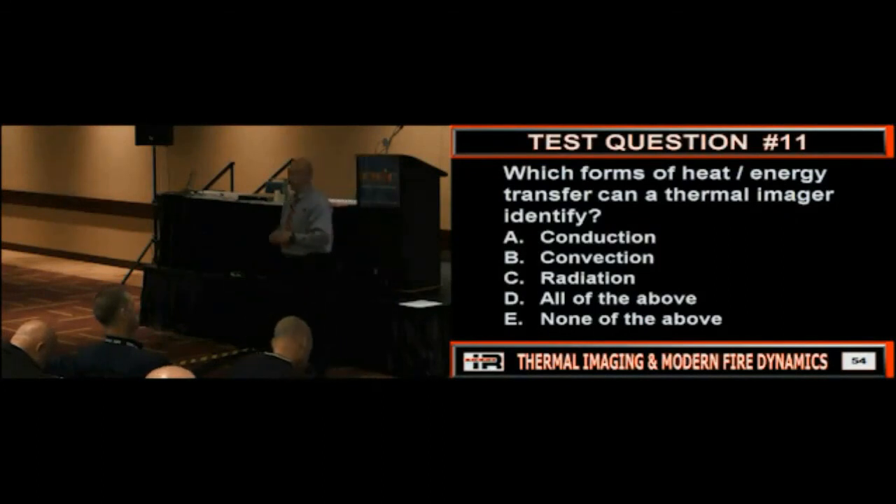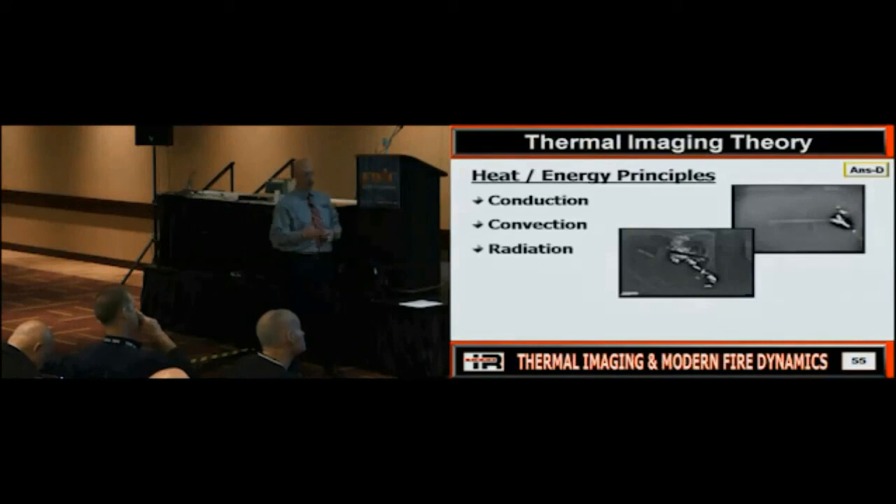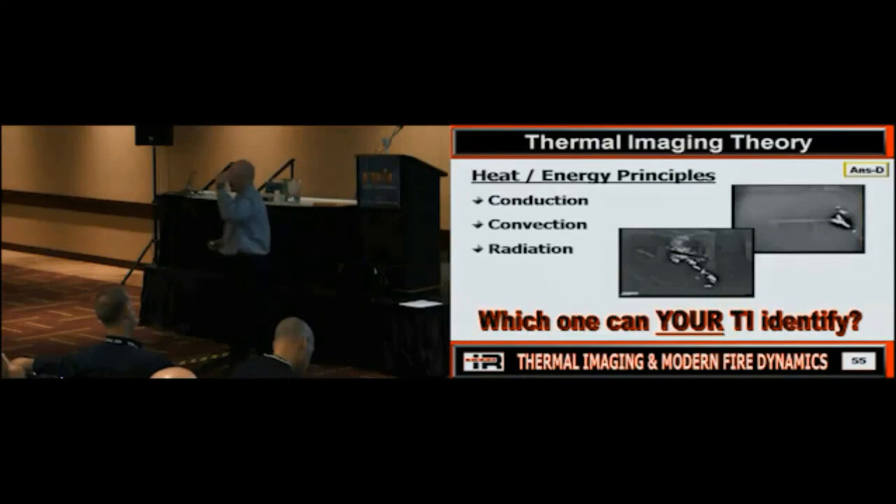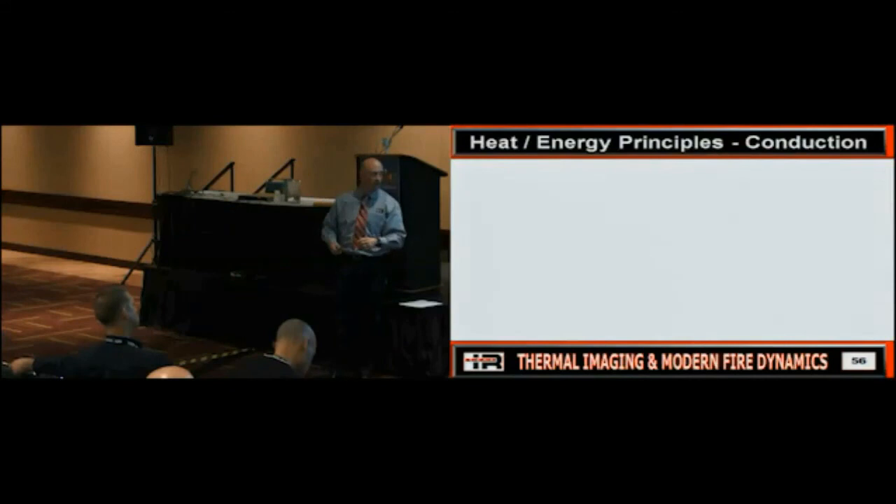What forms of heat and energy transfer can we see? Conduction, convection, or radiation? $1 million question, right? All of them. Now, could that be imager specific? Yes. Okay. Once again, what did that BST camera do a bang-up job of showing me? Convection. Is everybody good on that? Did everybody see that convected heat energy? Did those microbolometers always do a bang-up job showing convection? Not necessarily. So is this somewhat camera specific? It can be. They should show you all three, but once again, we've got to look at it.